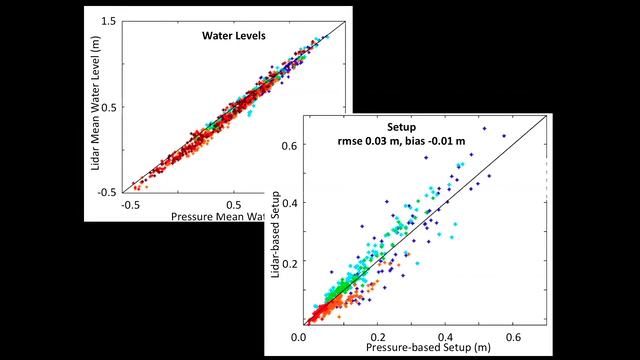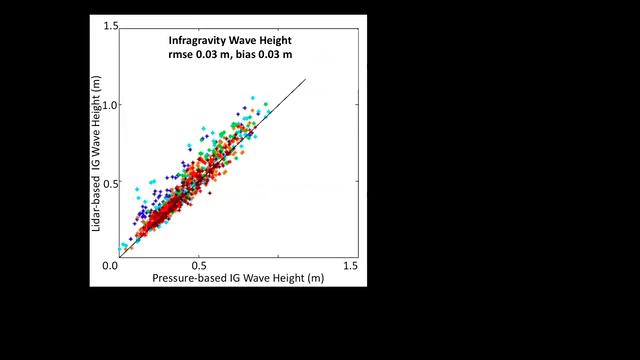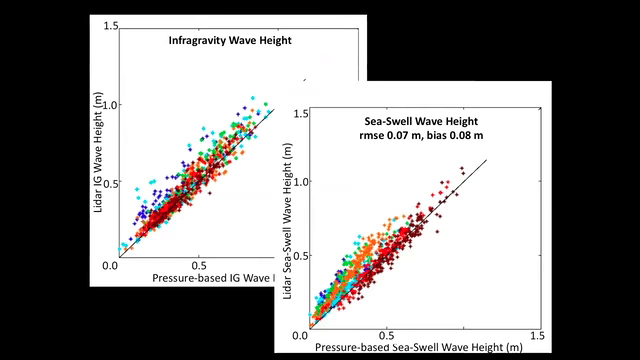So we also care about the wave heights. That was another term in those equations. This is the infragravity wave heights shown here. Vertical is LiDAR, horizontal is pressure, and similarly the root mean square differences between the two techniques are on the order of a few centimeters. If I go to the sea swell wave heights, you see a little bit more scatter there.